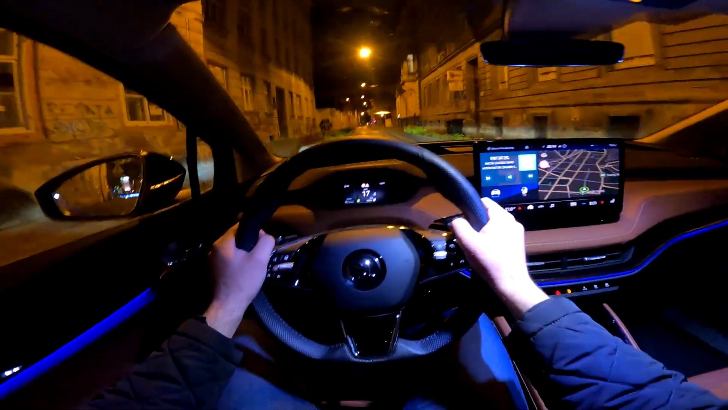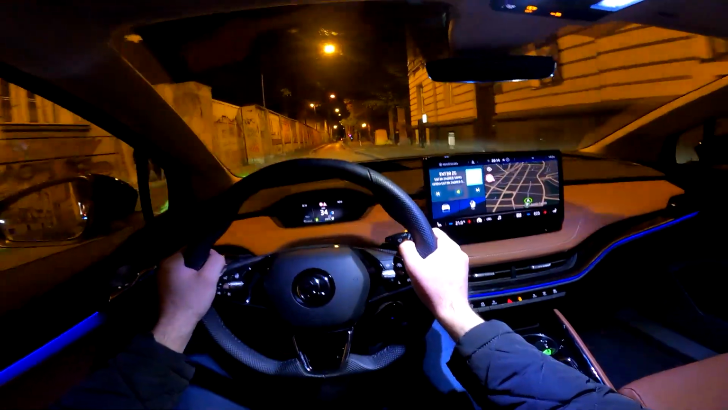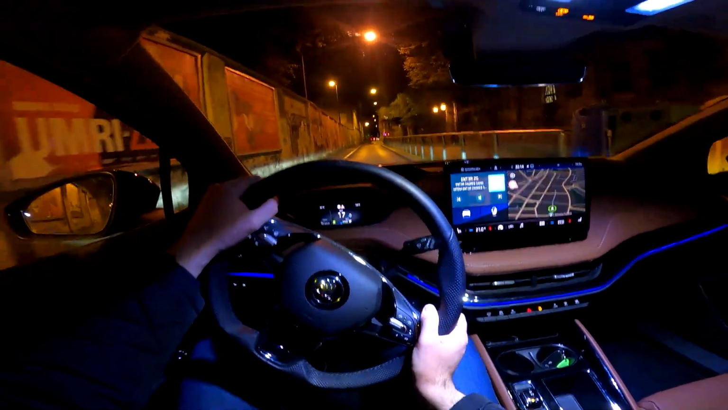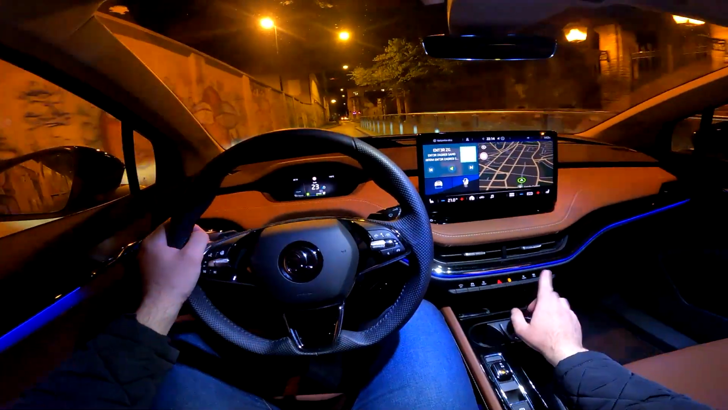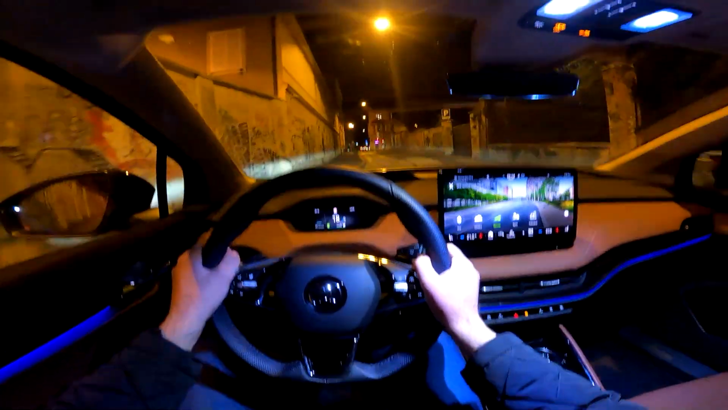So this is, as I said, standard. And then this would be 10-inch as standard, and optionally 13-inch. Speaking about the buttons, there aren't that many. So you have the shortcuts here. You can change various things here. So for example, with this one, you change the driving modes.